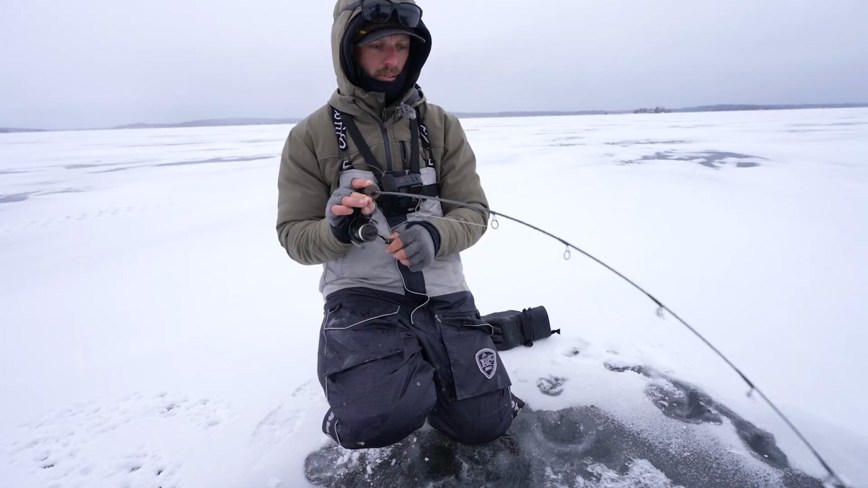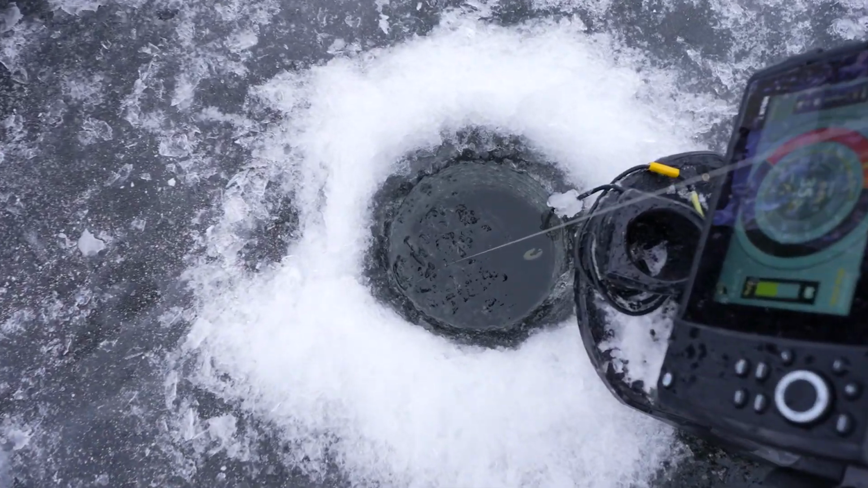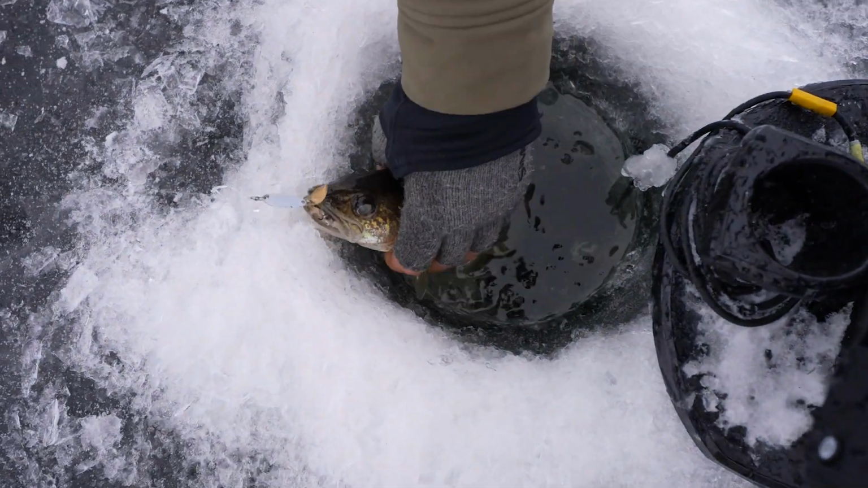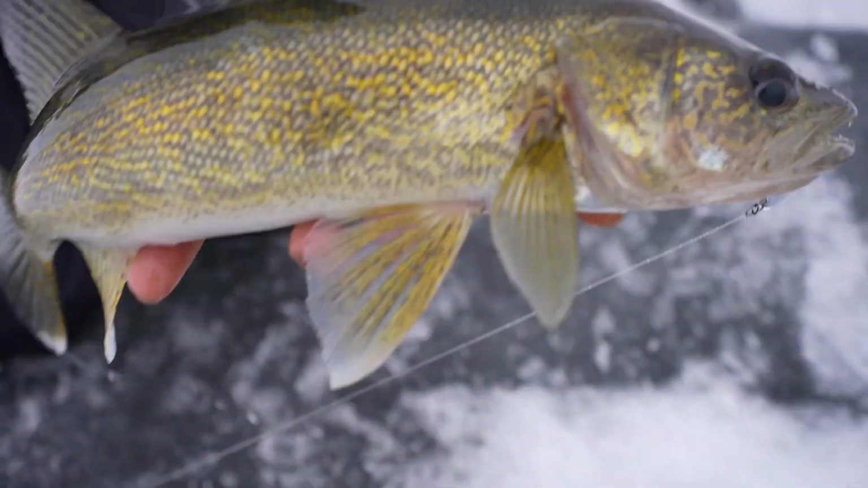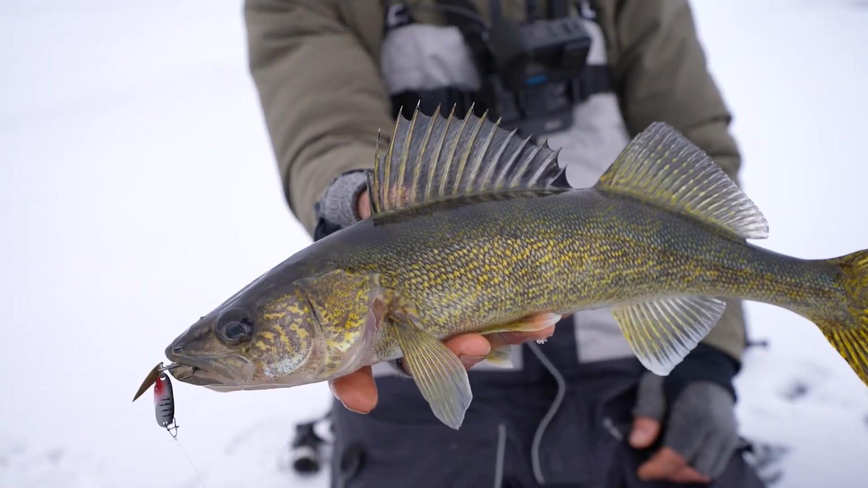I don't know how many of these are gonna make the video, but we caught a bunch of like 10-inchers. Where you at, bud? Oh yeah, he's a little better fish, huh, Mitchell? Yeah. Get that. There we go. That's what I'm talking about. Nice keeper size walleye if you're gonna keep one right there.